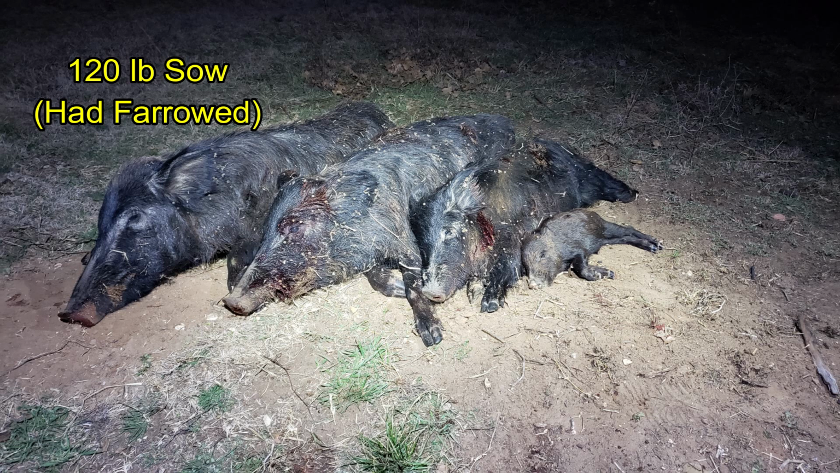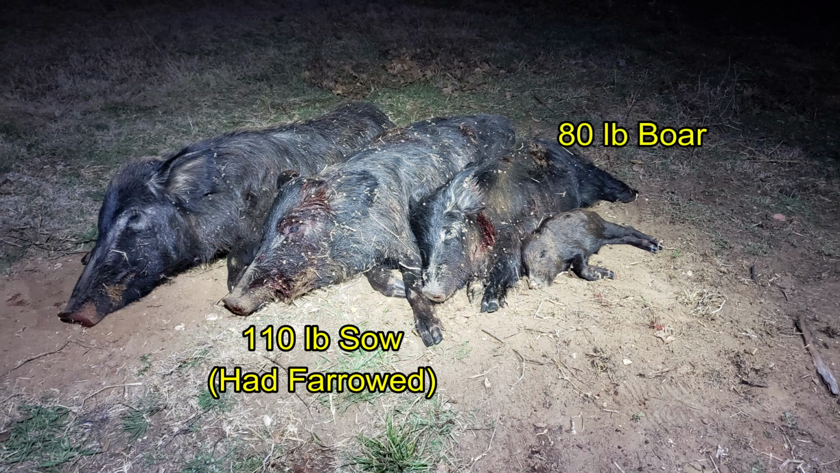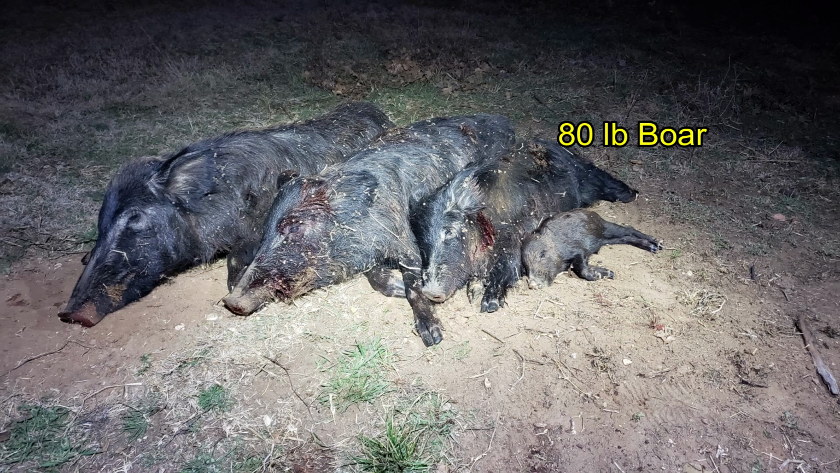My initial sow was 120 pounds that Ben finished off. The second sow I shot was 110 pounds. He shot an 80-pound boar down in the creek, and then the 6.8 pound piglet. There were several other hogs hit that we could hear in the video, and as I said earlier, probably made it down into the creek where we could not find them in the dense brush.